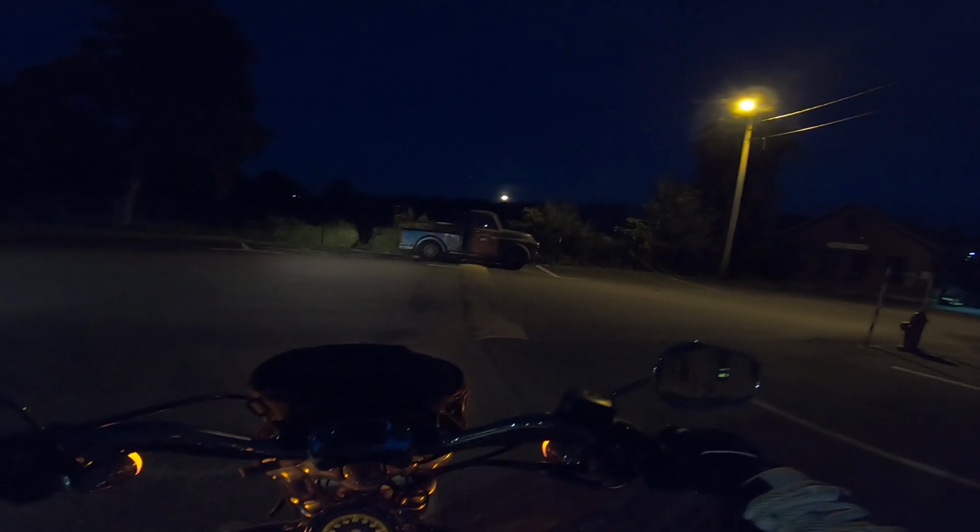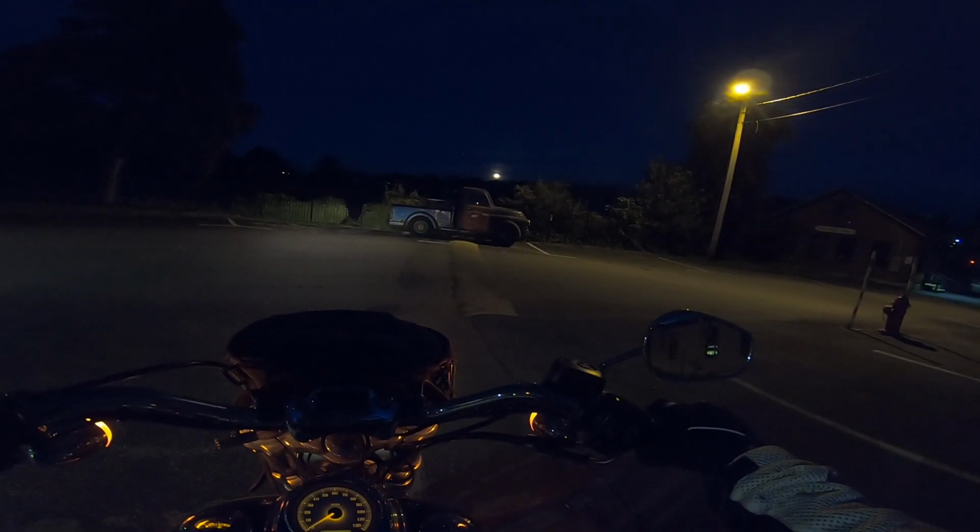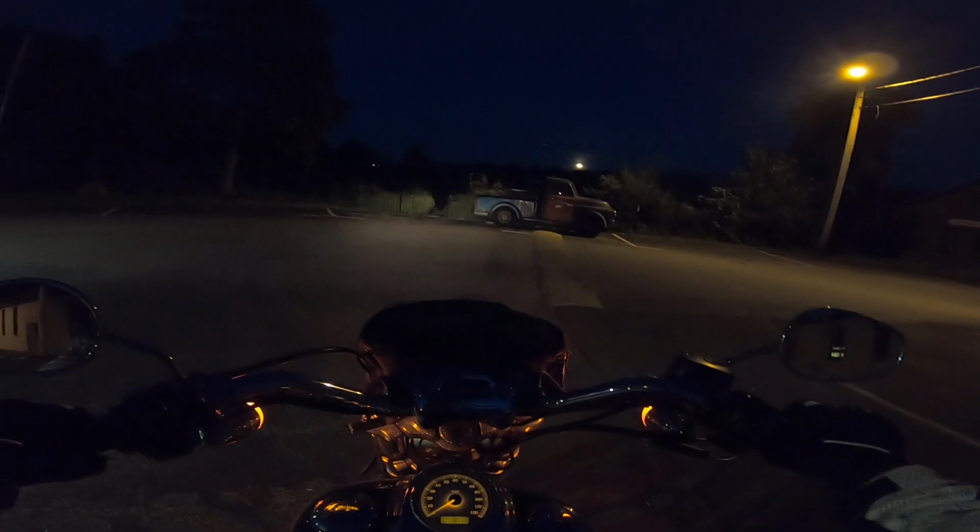Check out that moon, huh? Isn't that beautiful? Looks like it's wearing a winter hat. But it's cold out there in space. You gotta put a hat on, even on the moon. Make sure you wear your hat. I'm gonna catch a cold.